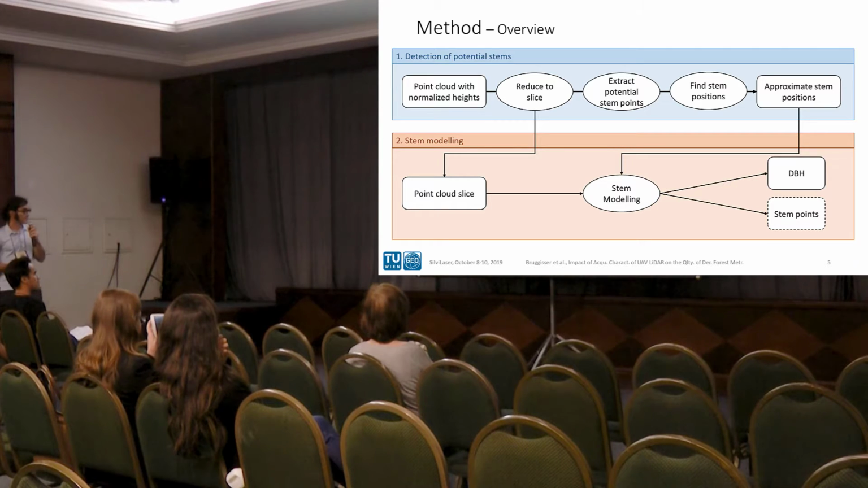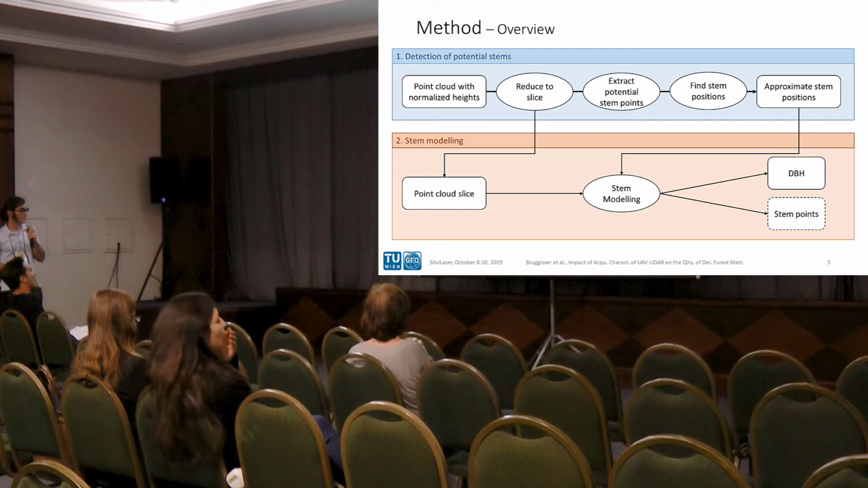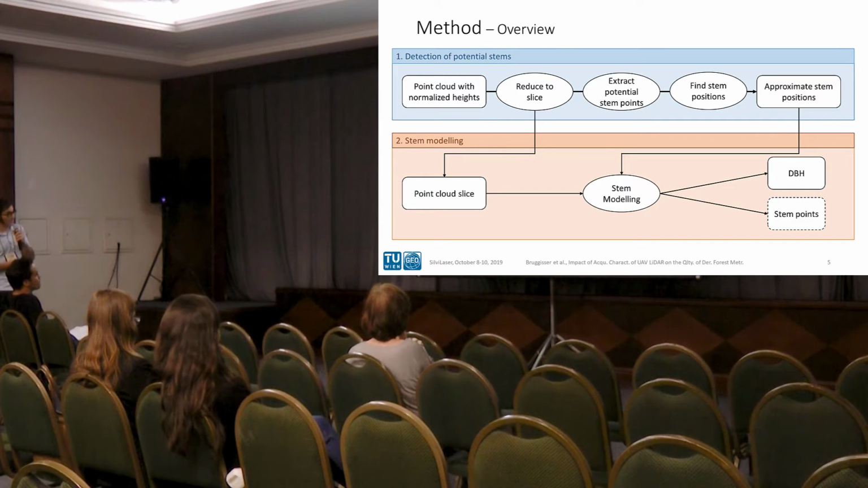So for the stem detection, we first normalize the heights, and then we extract a slice of 0.4 to 3 meters above ground. We notice that stem points are mostly represented by last echoes, so we reduce this point cloud to last echoes only. You see the last echoes here in blue, while the other echoes are shown in orange.